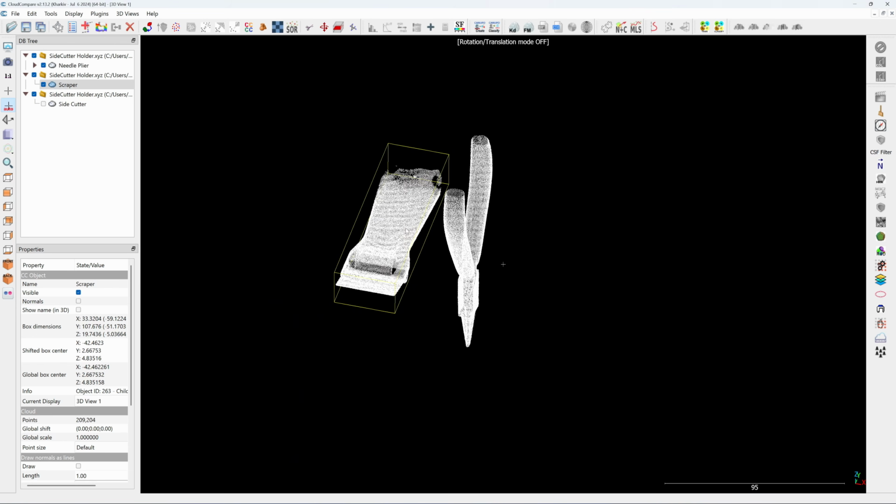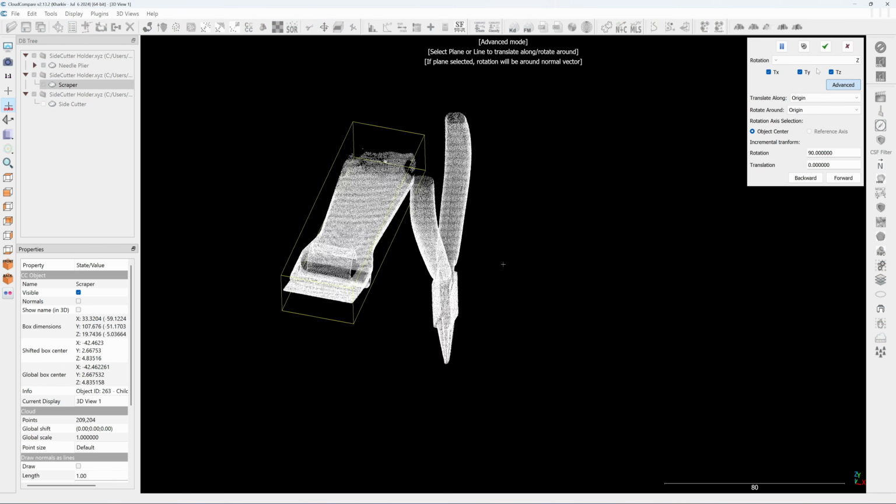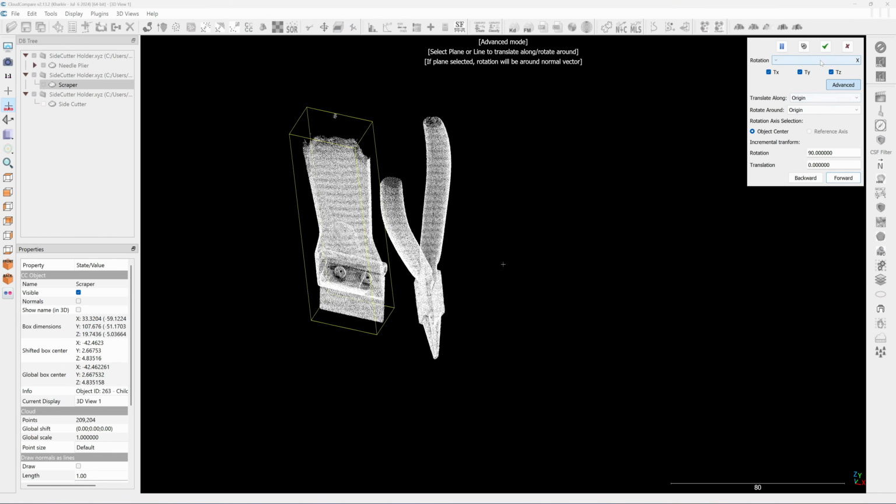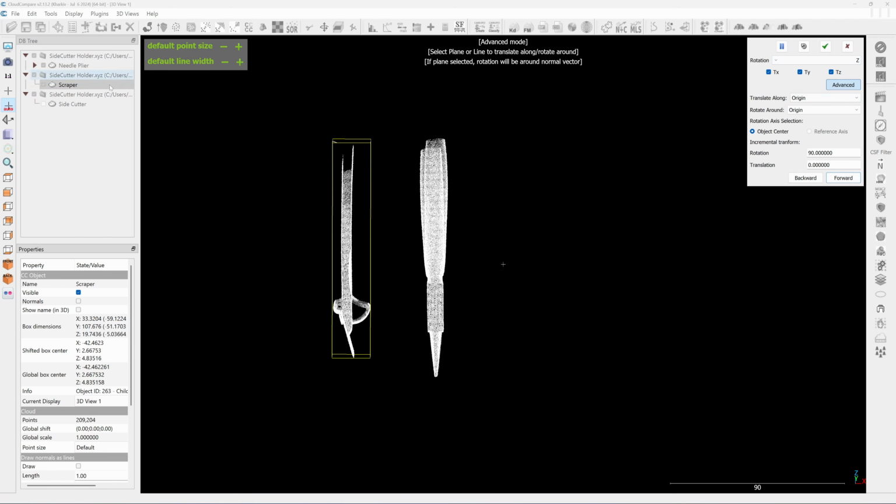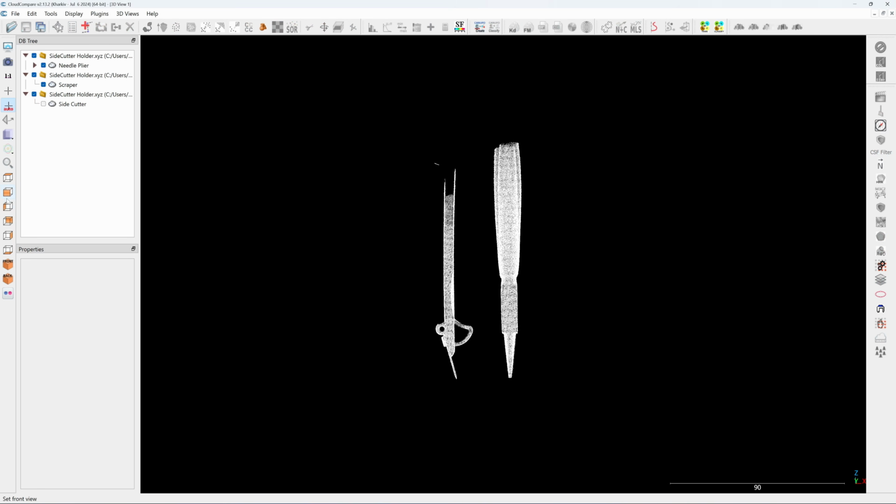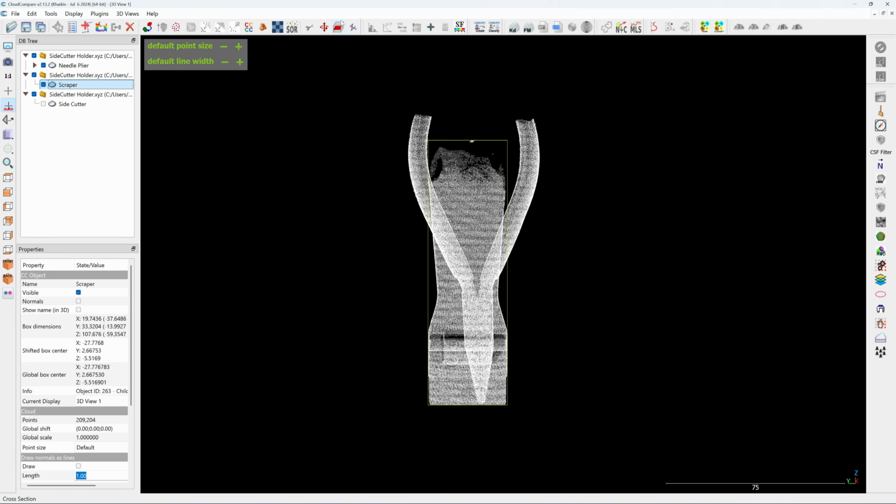Right. Next, I'm going to flip this scraper along the X-axis for 90 degrees and the Z-axis for 90 degrees. Right. And then I'm going to move it so that the bottom part is closer to the needle plier. And if I look from this side, I'm going to move the scraper to the center.